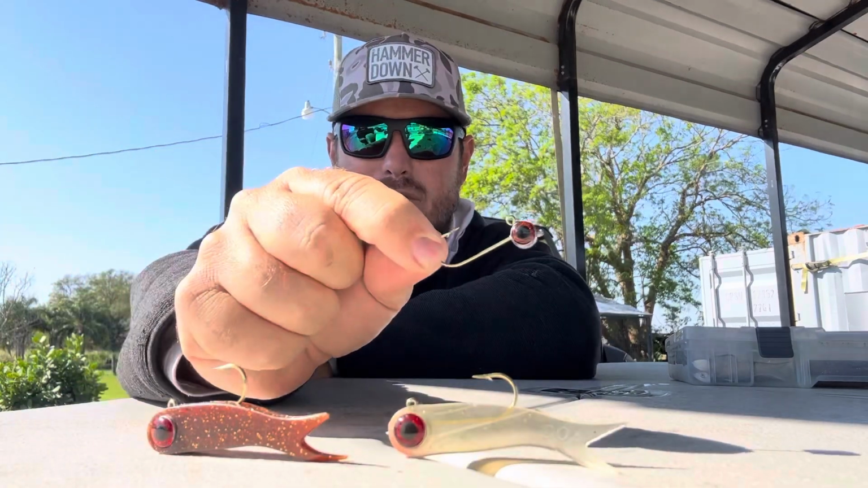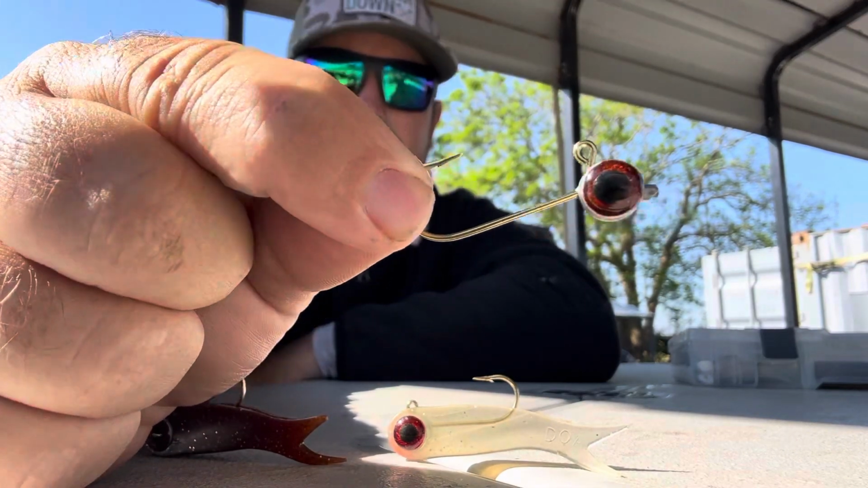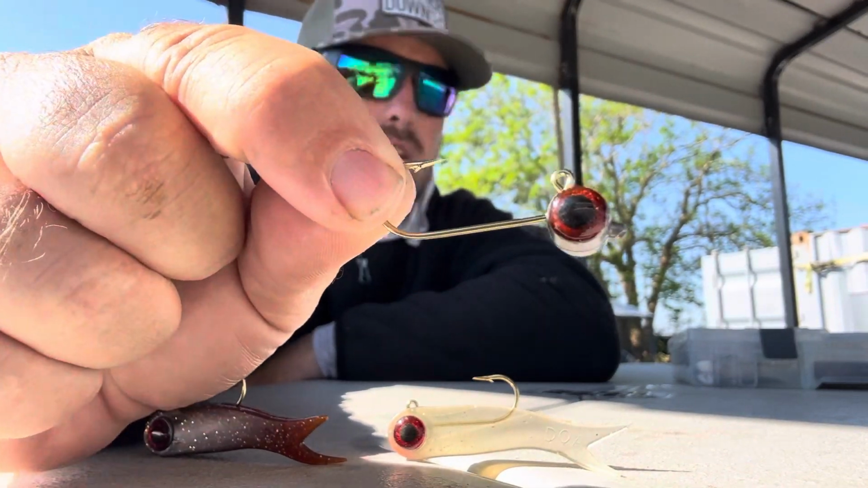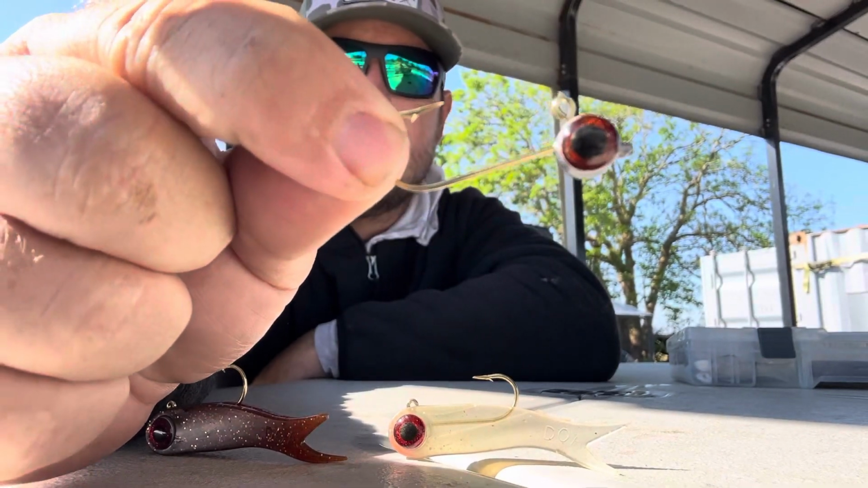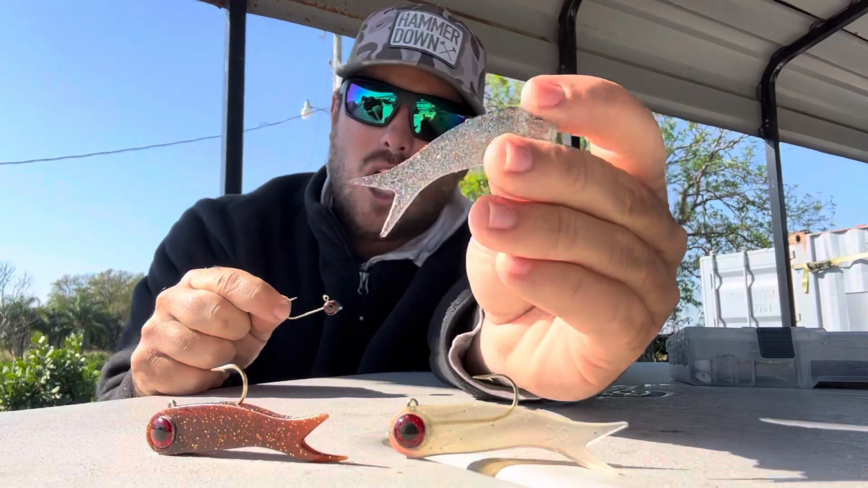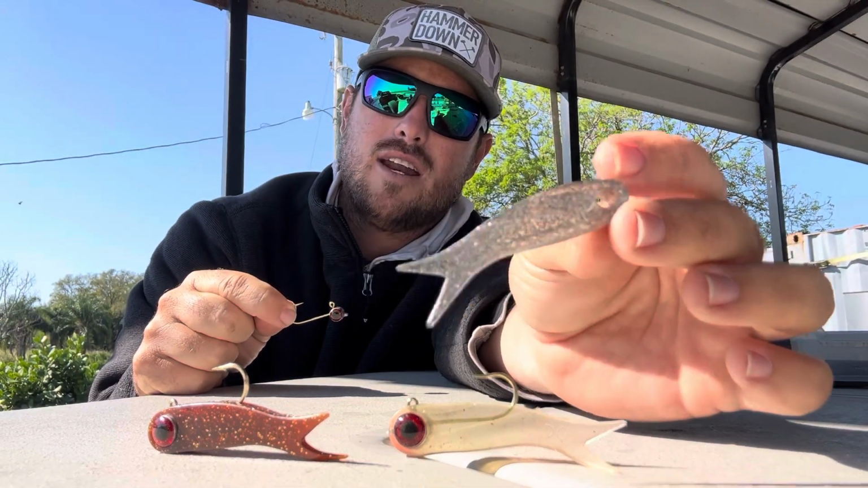So they have a ton of different heads, okay? Well, they have a bunch of different sized heads. This is a 3/16, I believe. I have a bunch of them. They make them all the way down to an eighth, all the way up to about a half ounce, all right? And they have 100 different colored bodies, all right? This is kind of like what I thought looked kind of like a shad, okay?